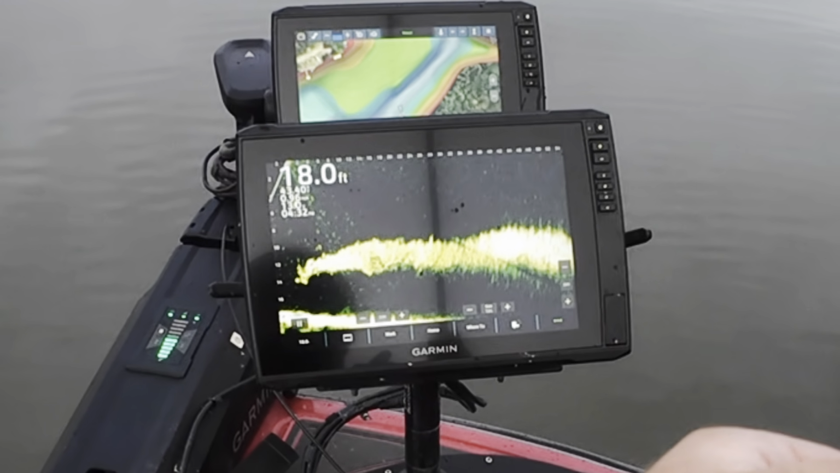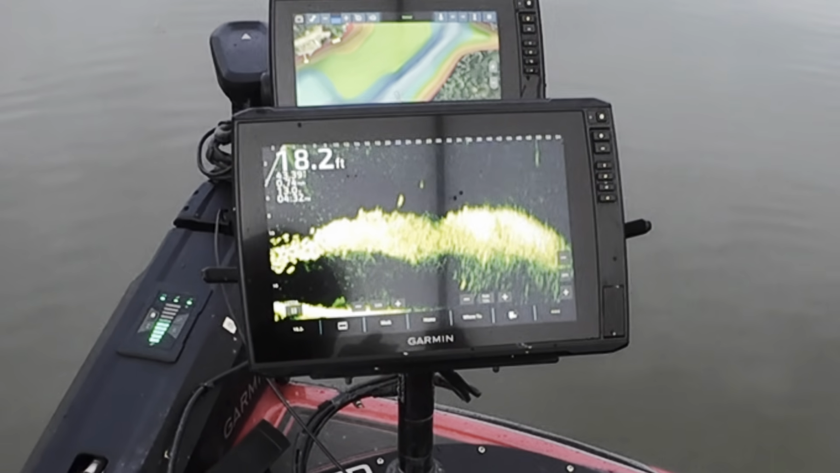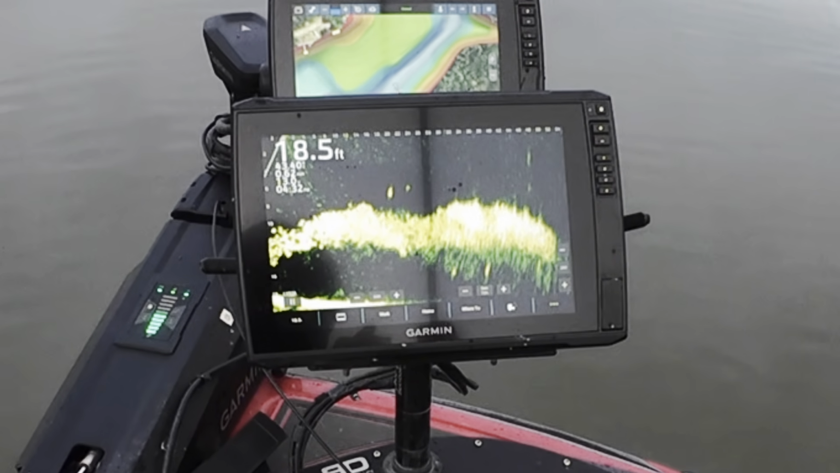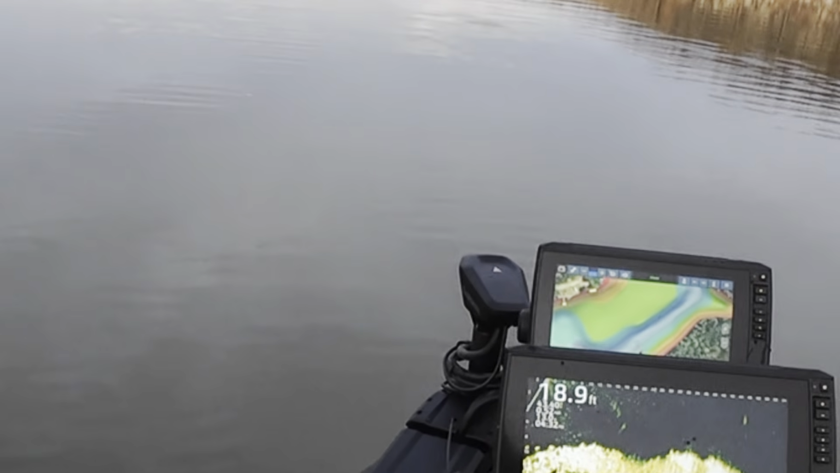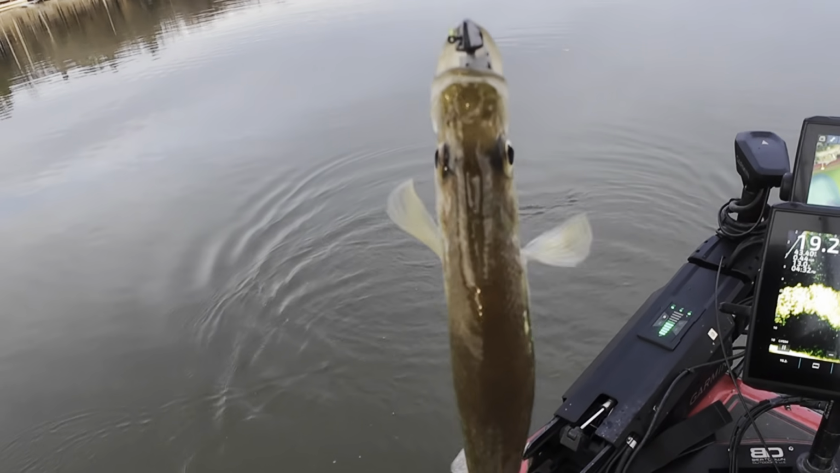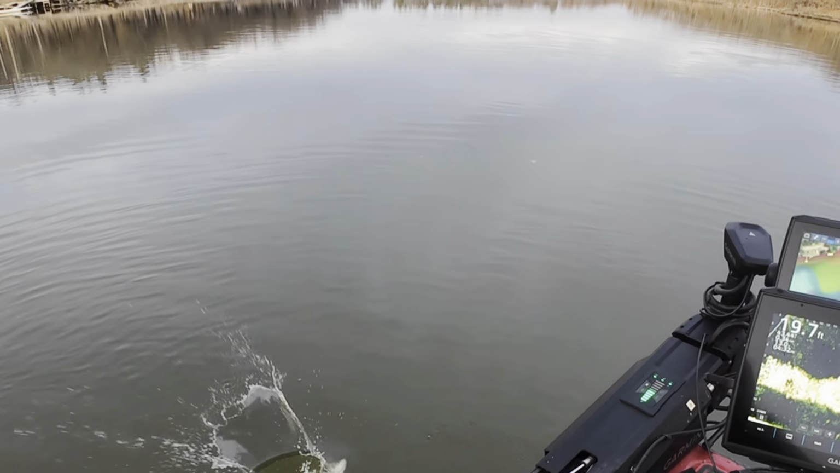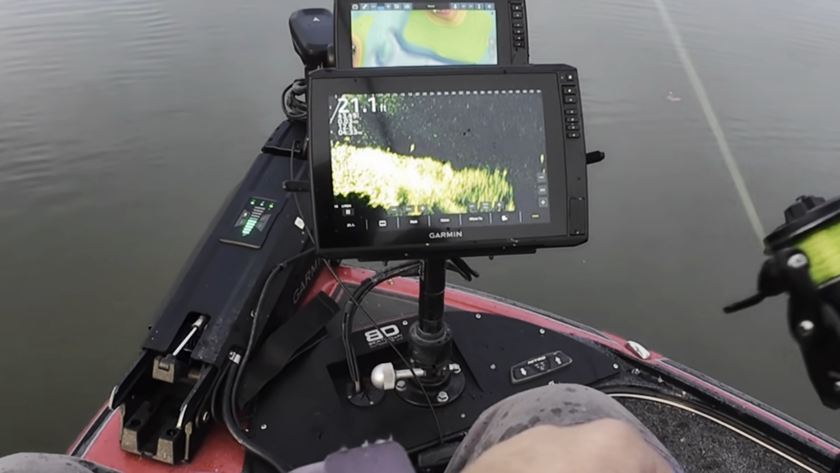Got one suspended by itself up here. Coming down. Here we go. Fish on. Crappie, I believe. Yep. Good catch. Looks like a pretty good fish right here.